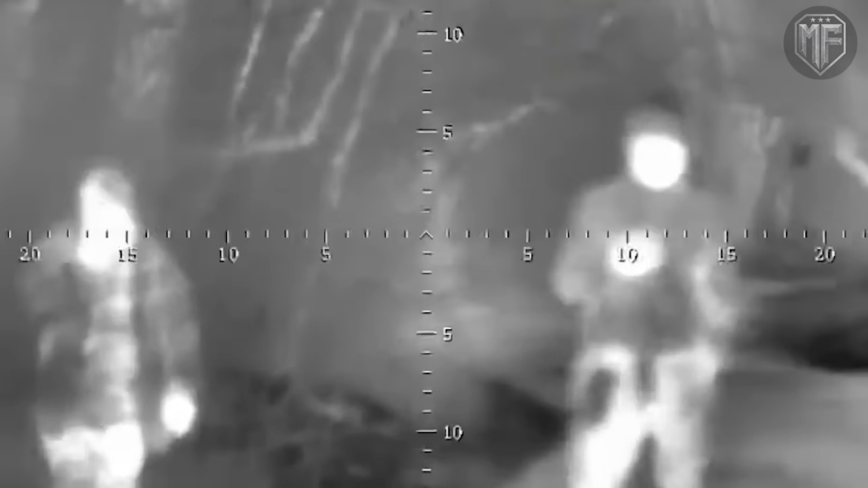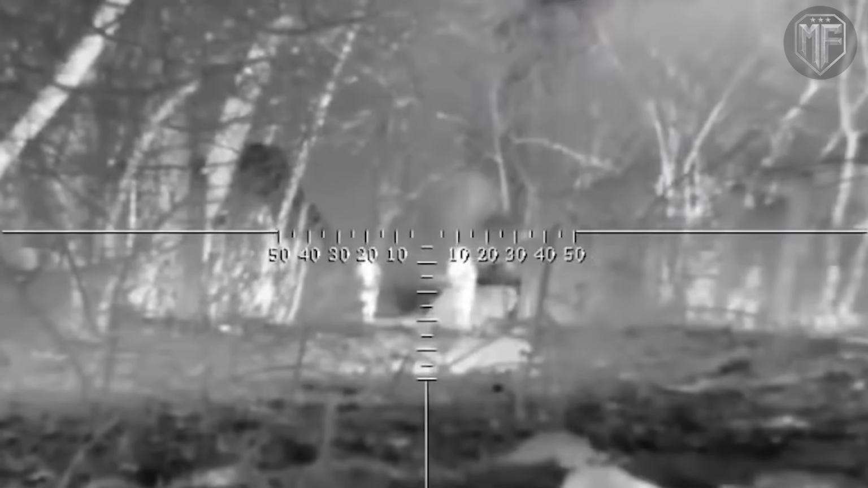Night fighting near Lyman has become less about who holds the darker tree line and more about who owns the sensor picture. A Russian infantry group tried to close in on ground controlled by Ukraine's 63rd Mechanized Brigade, counting on low visibility to cover the approach. But FPV drones with thermal cameras changed the math before a shot was fired.